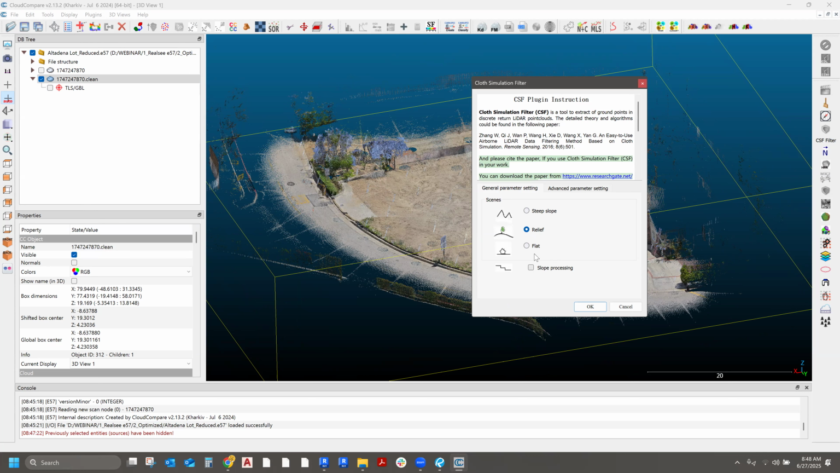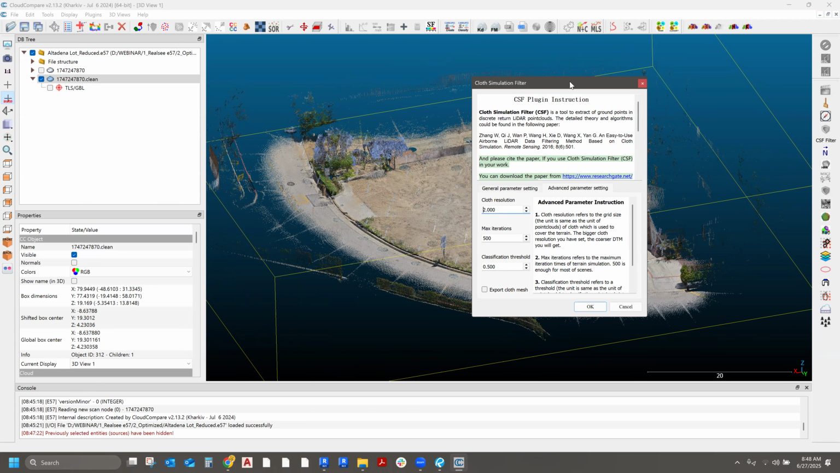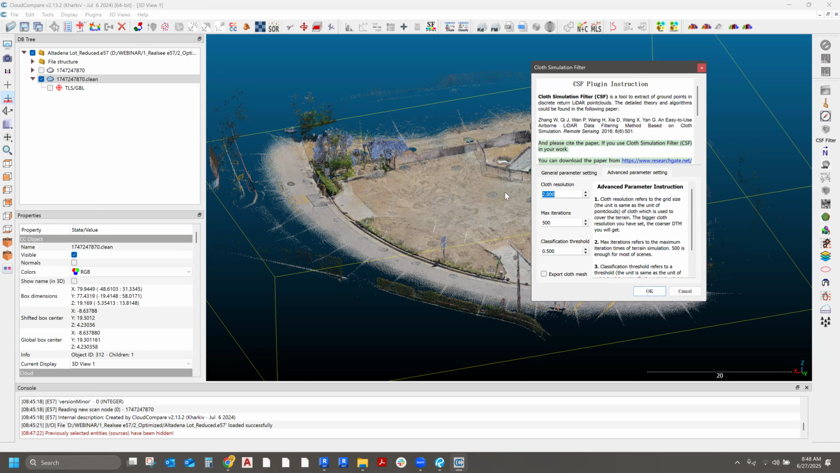You want to click on slope processing, and then over here, I tend to keep this at 1. Everyone can just keep messing with these settings.